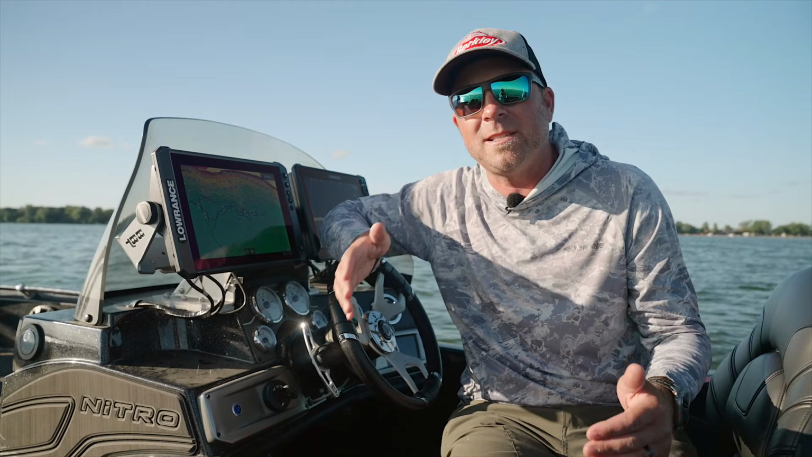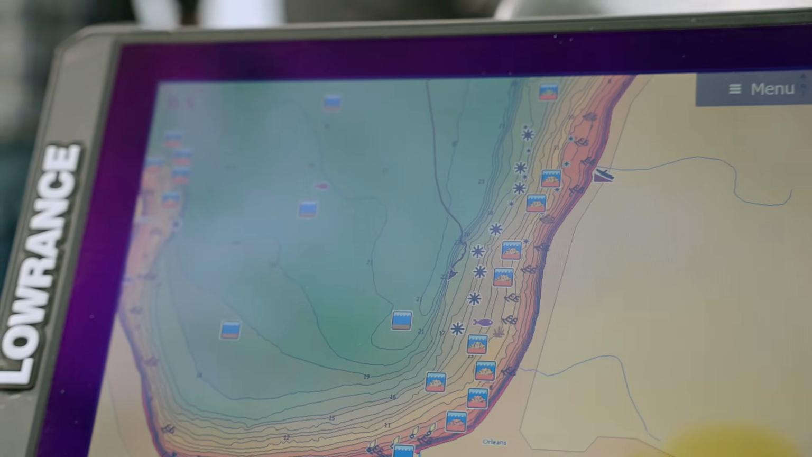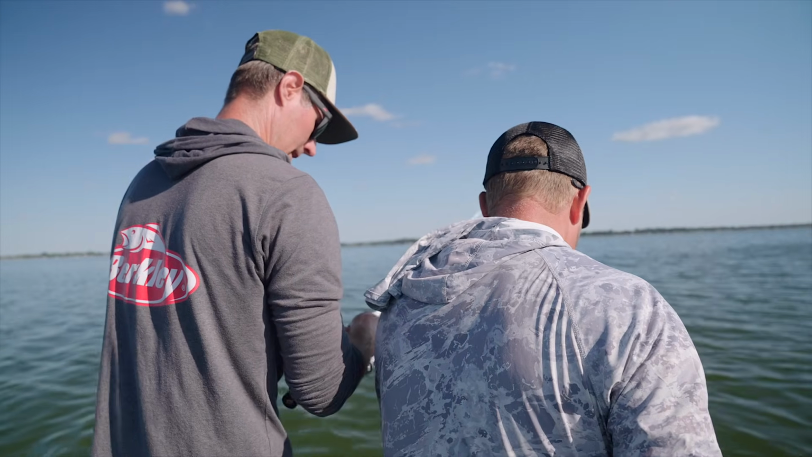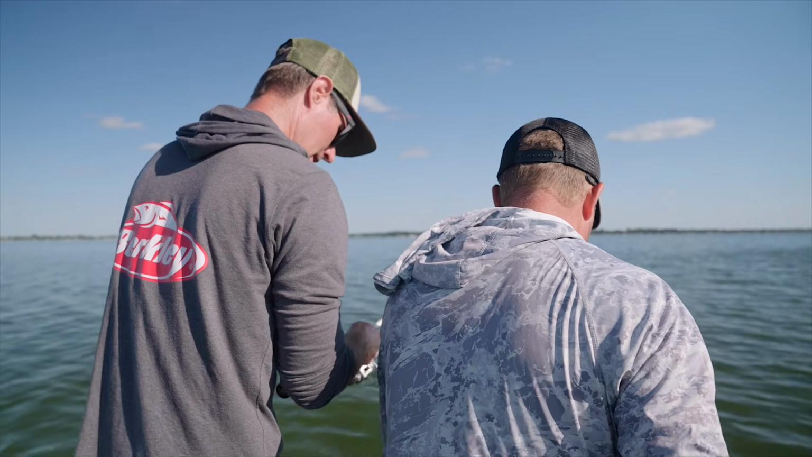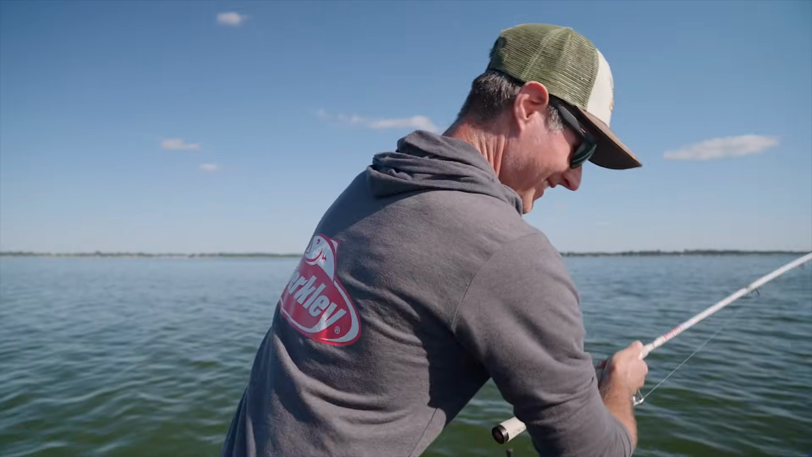So like I said, 16 to 20 feet is where we're finding most of the fish in this transitional time period. So maybe you're not going to be fishing really detailed structure, but using your mapping is still very important and can put you in the zone a lot easier just with the simple use of this depth shading.